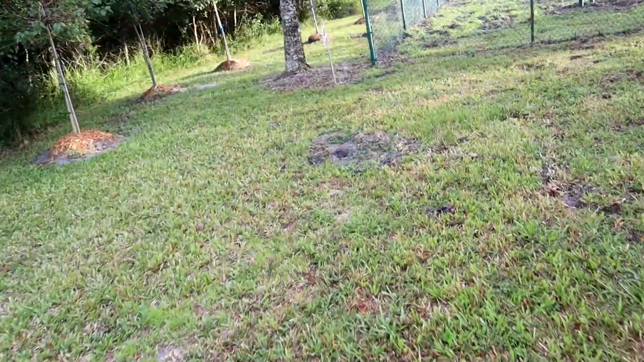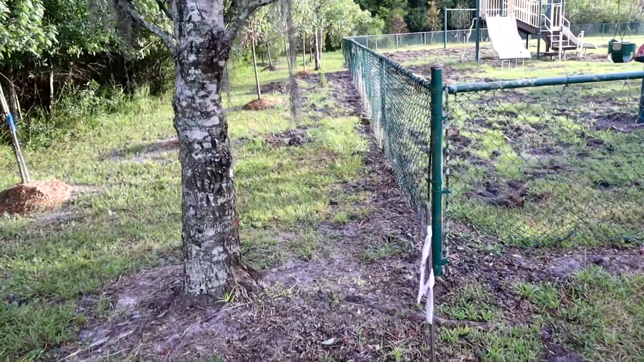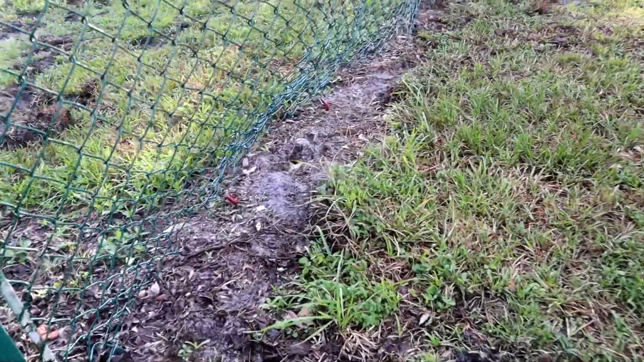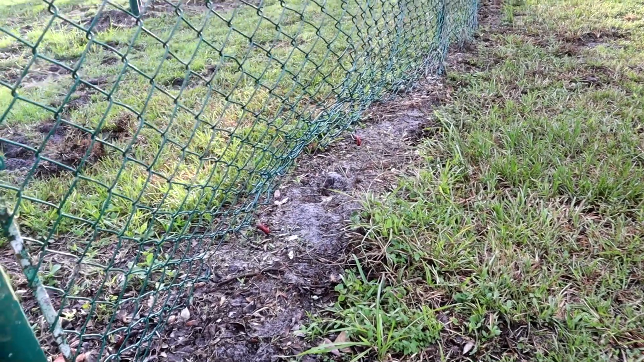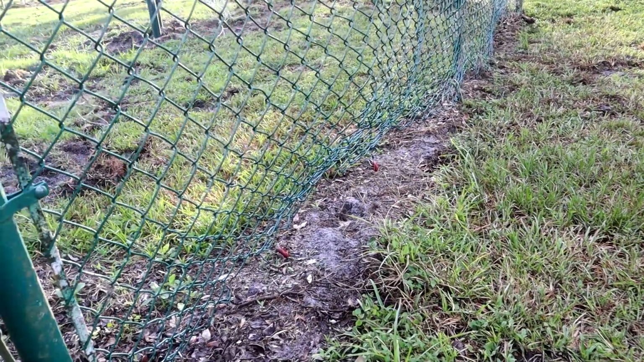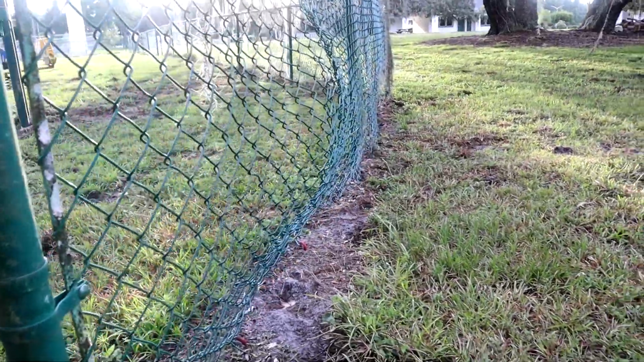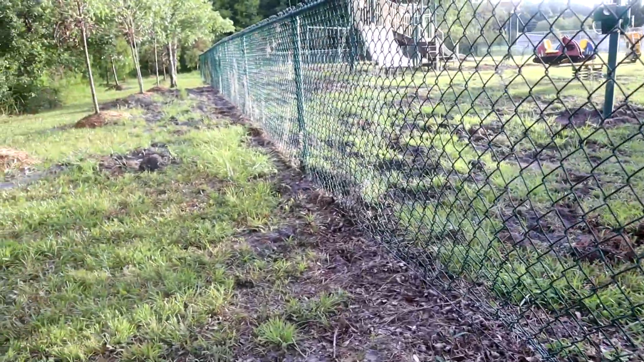And it looks to me like what they did, they've gone all along this back side of the fence, but right here, if you can see this fence, they pushed underneath that. So they didn't go in the opening that I had just walked through. They went through here, and I think they tried to get out here, and one of them wasn't big enough. I don't know if you can see how that's bulged out. I think it kind of freaked out and smashed into it and just knocked that fence out. So, pretty sure that's what happened.